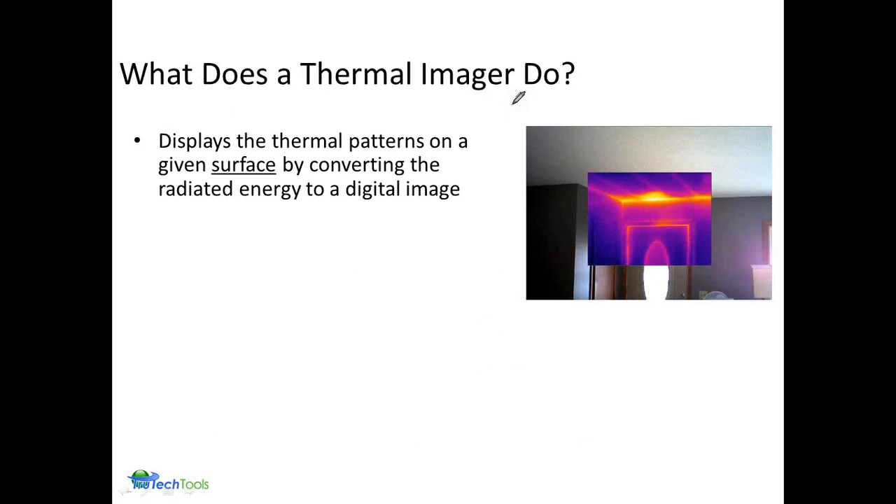Well, in fact, an infrared camera captures the thermal radiation that's emitted from the surface of an object, whether it's, in this case, the walls, the ceiling, the doors, etc. And the camera is then turning that into a pattern of temperature, making it look like a digital image, giving you a representation of the radiated energy from that surface.